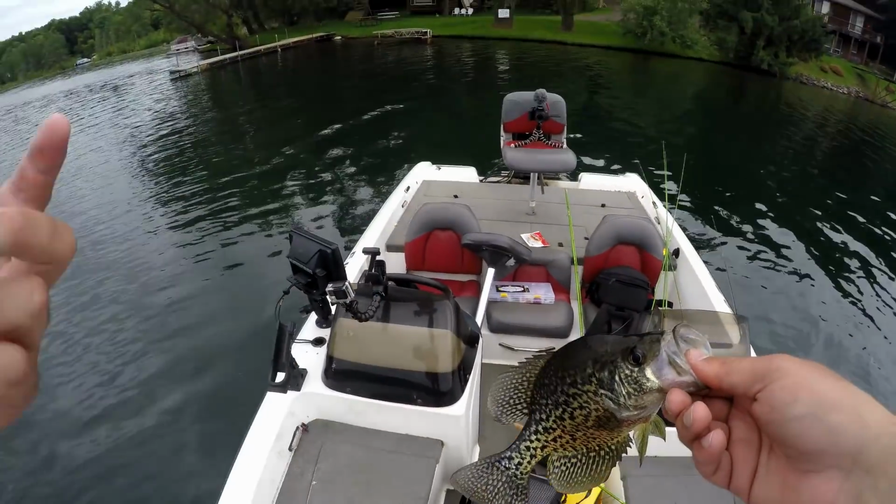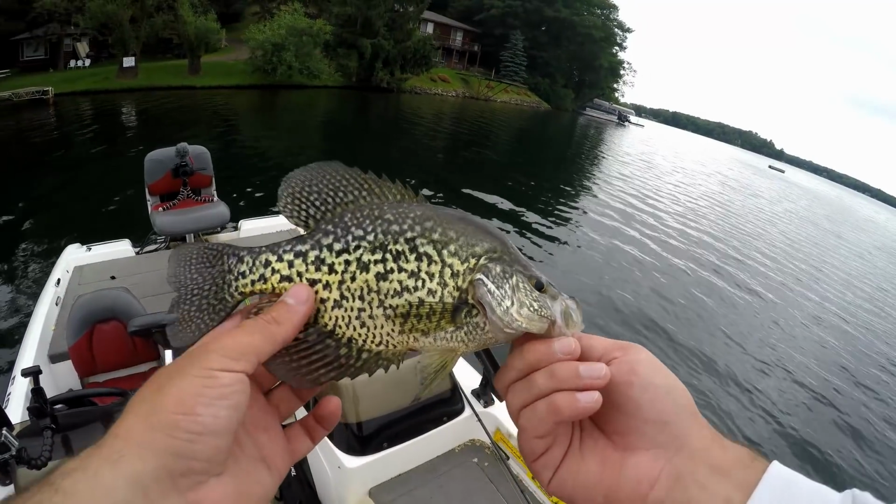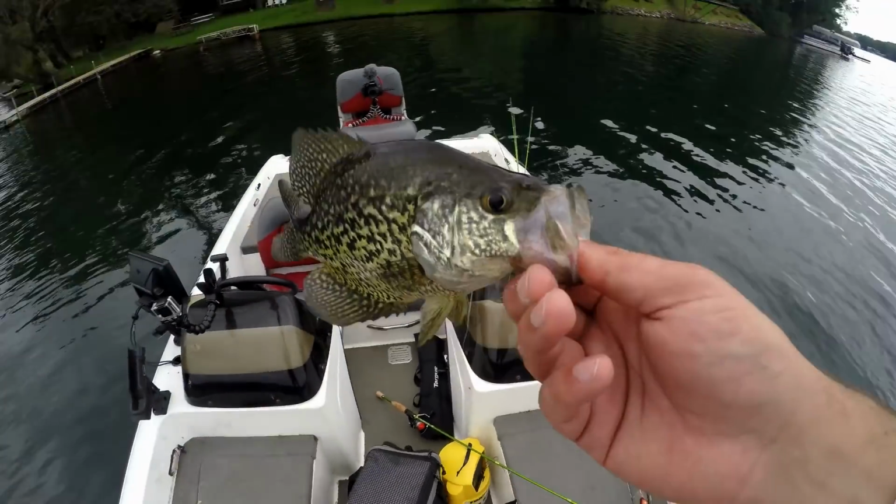Hopefully you can use kind of the same process that I go through on new bodies of water to find these fish. That's a good sized crappie. That's a good eater right there. I'm gonna keep him. Now you notice as I'm moving across this lake, I'm isolating bodies of water. I'm isolating certain sections of this body of water.